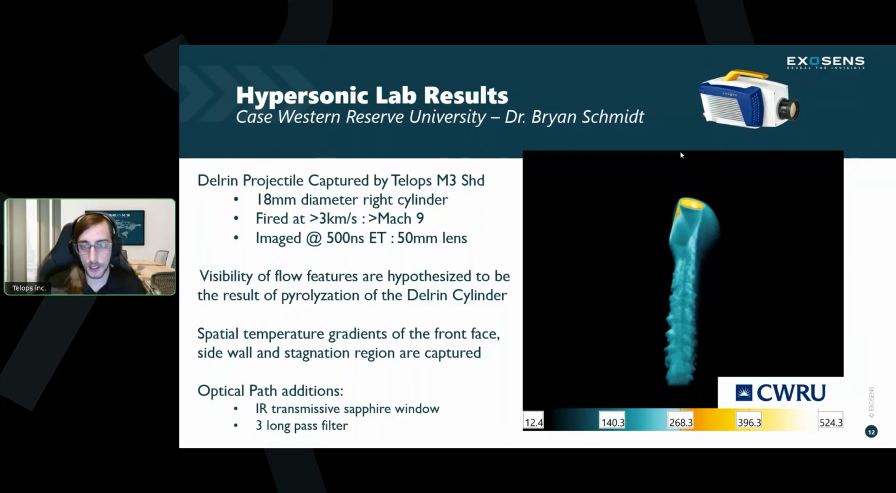In addition to getting the front face, which we have fully in view there, and the full temperature information, we also have the sidewall and this prominent wake that we theorize is visible due to pyrolization of the Delrin. So there's actually hot particulate that is pyrolized off the cylinder that allows us to see those turbulent structures in the wake. That was truly amazing to us. As soon as we saw that, that is something that you can't easily visualize in the visible spectrum. And we weren't even expecting it to be so prominent, but it is.